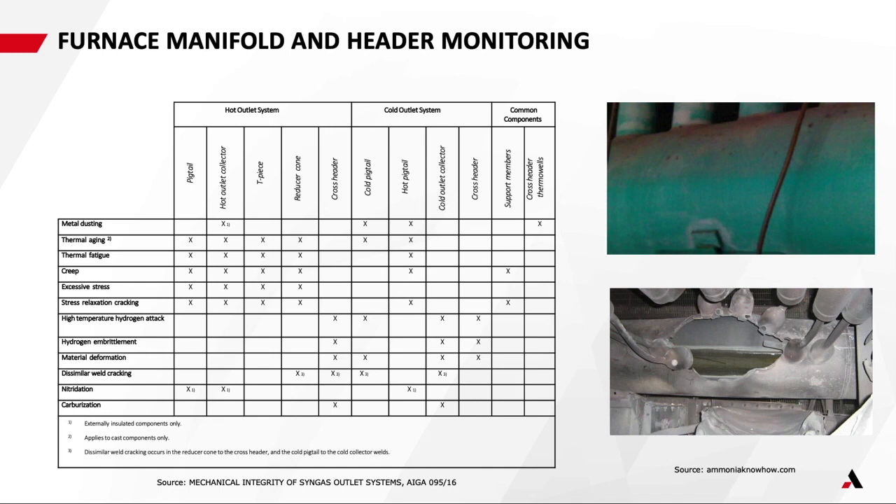If you have things like temperature fluctuations inside the reformer tube or inside the furnace, so poor flue gas distribution inside the furnace, those exit temperatures can fluctuate significantly and they can swing significantly, which causes that type of thermal fatigue and potentially causes the type of damage that you can see on the bottom right.